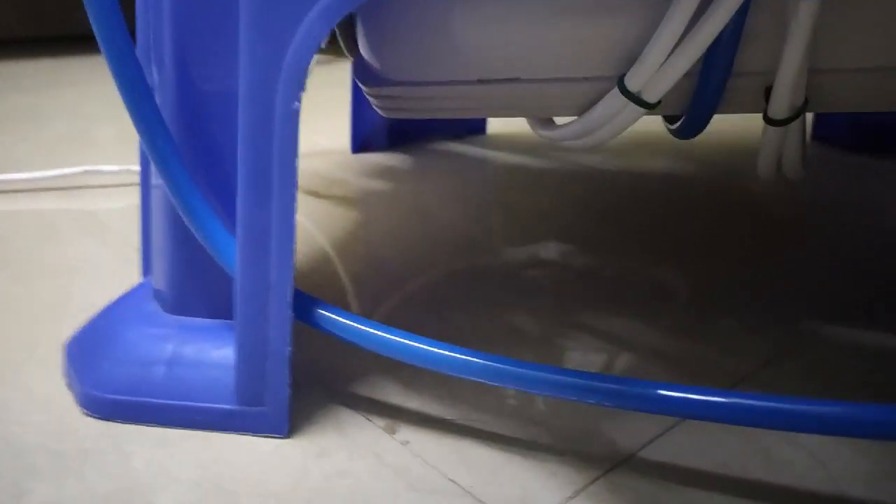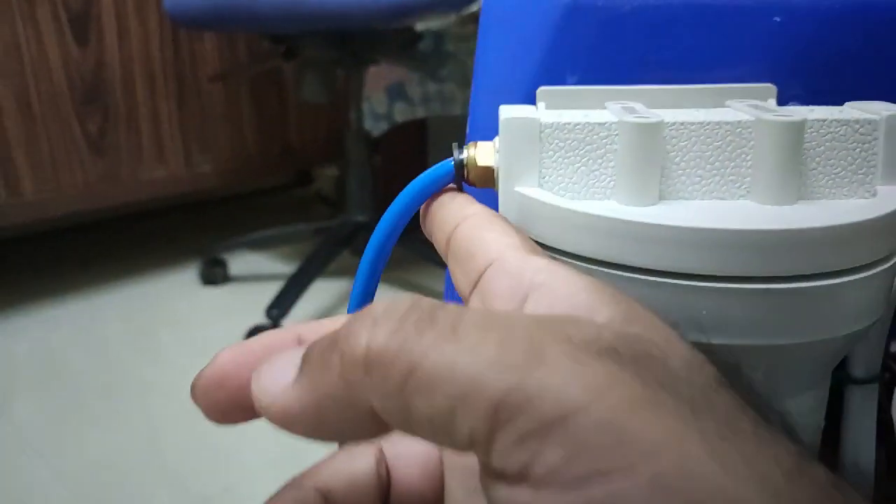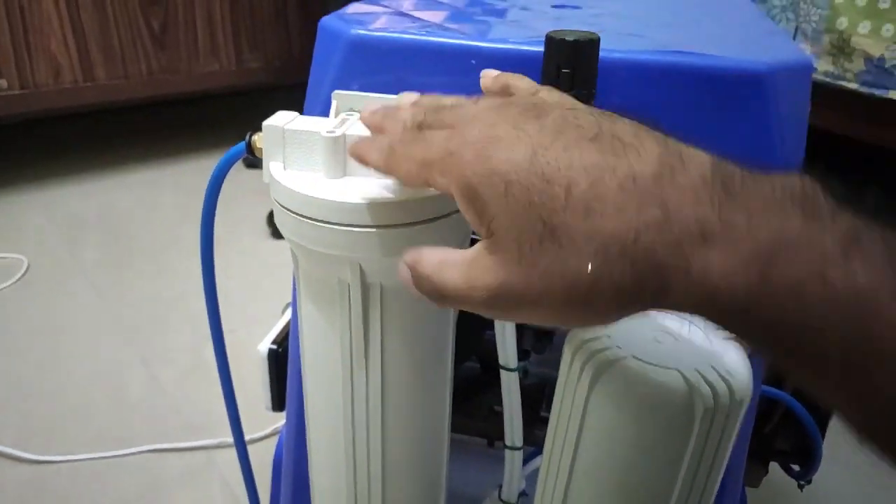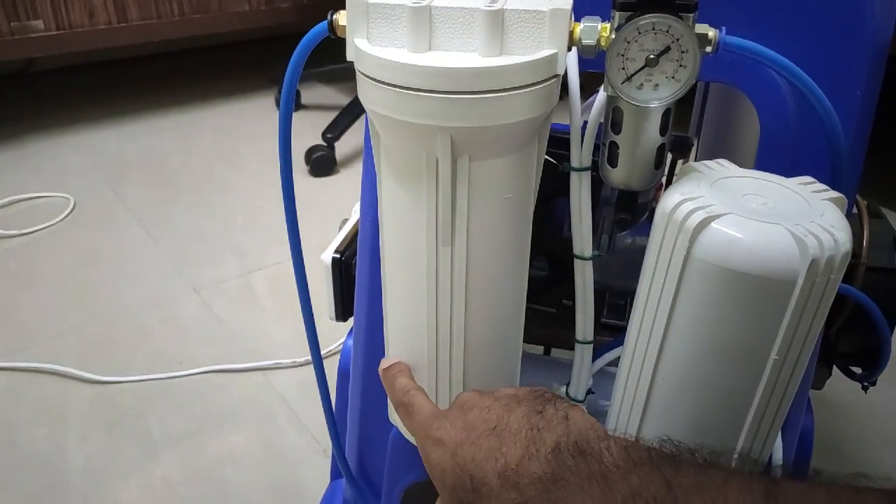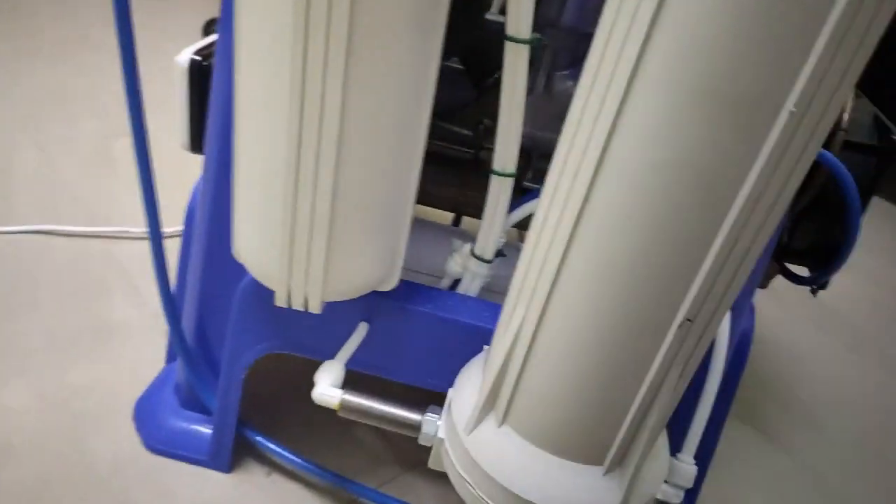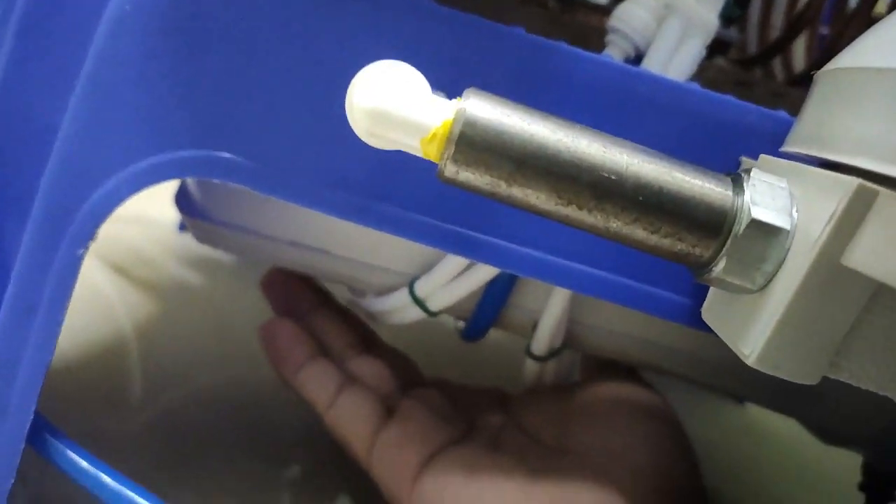From chamber 1, the hose directly goes to the second filter along with a filter regulator. This has a long pipe inside, filled with silica gel. The first chamber helps to trap the water.